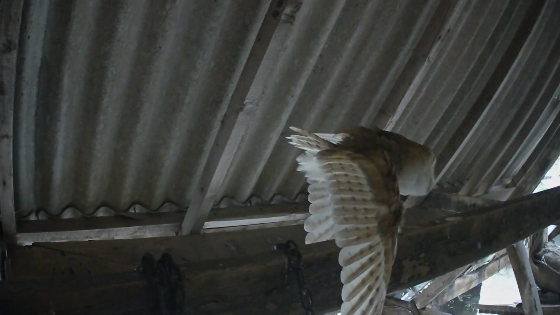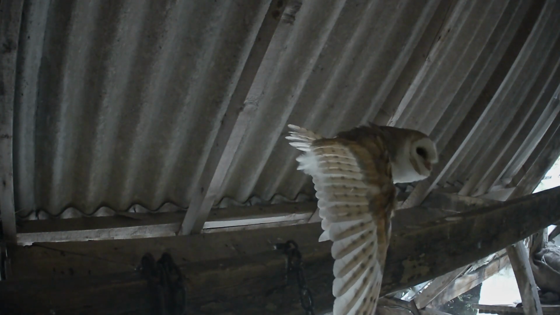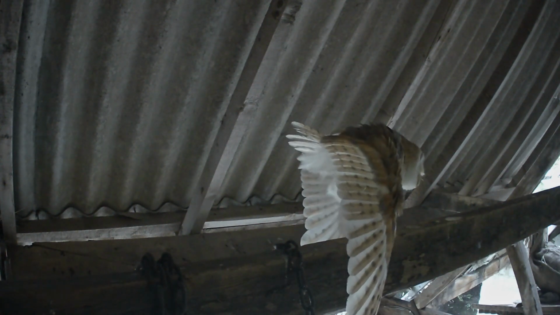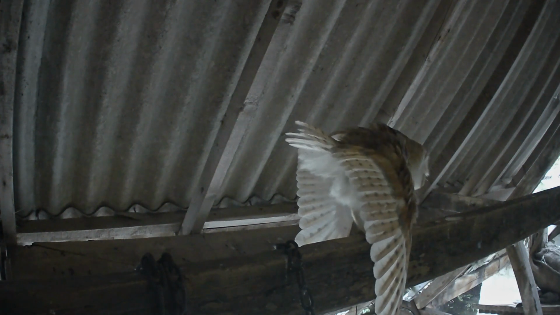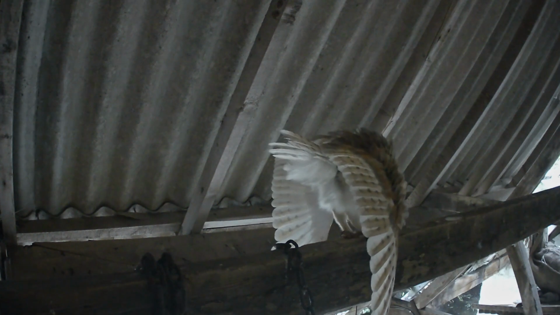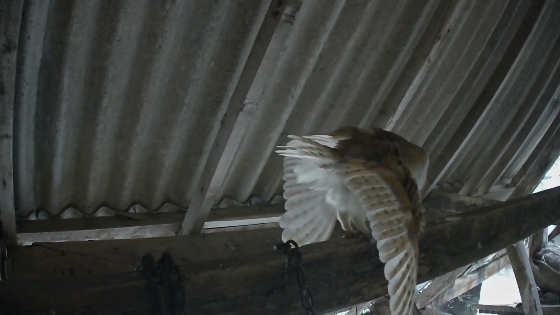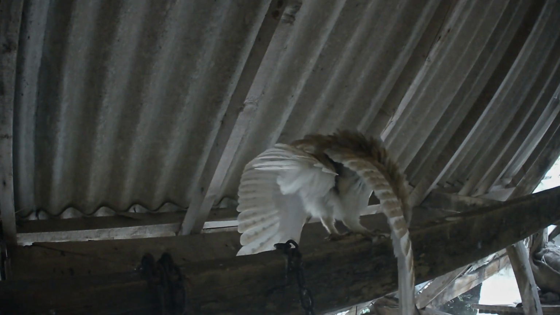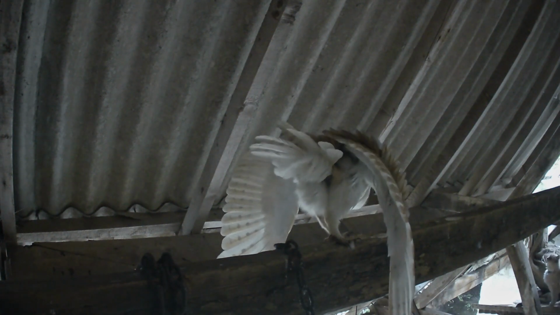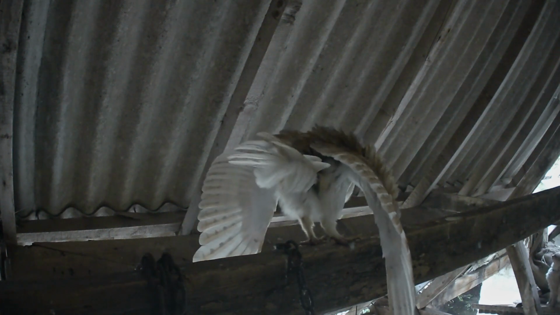But you certainly get a better view of the beak snapping, and the camera picks up the noise quite nicely. And you can see here how Riley's been so much bolder.